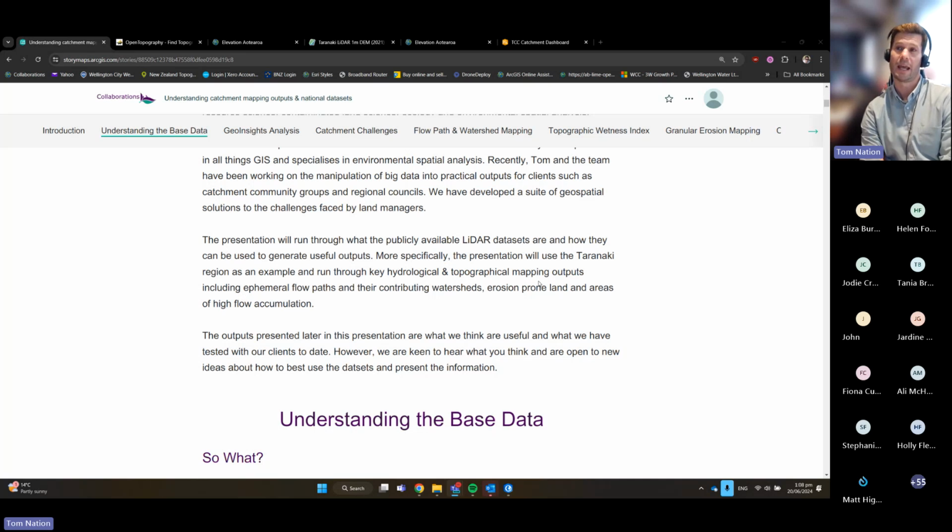I'm going to use Taranaki as an example because we've been working with the Taranaki catchment communities recently, and it's where we've polished a few of these analyses and outputs. But I will go through some of the other parts of the country where we've been working, because I've got slightly different outputs as well.